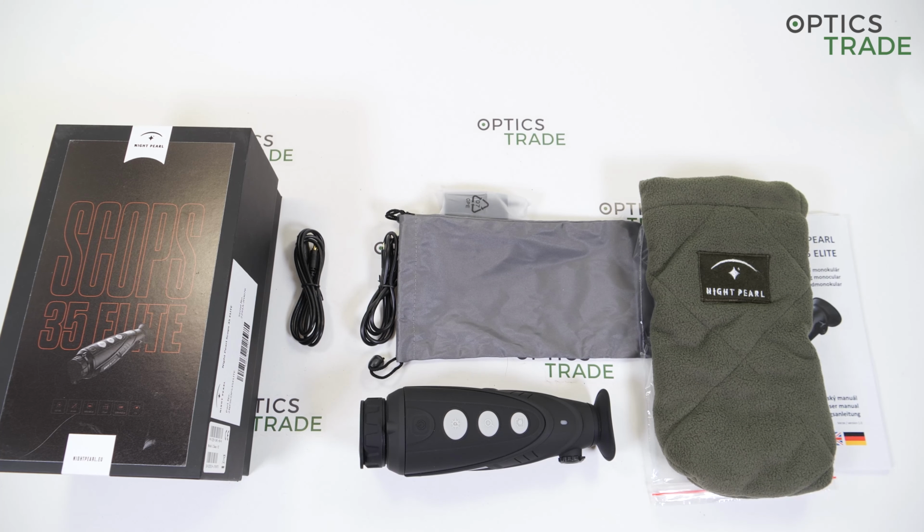I think that this monocular provides really great value for money. It offers decent image quality and lots of advanced features. However, if you are a more demanding user, you should give Max 2 models a try because they have a superior sensor, and because of that they really provide you with more details.